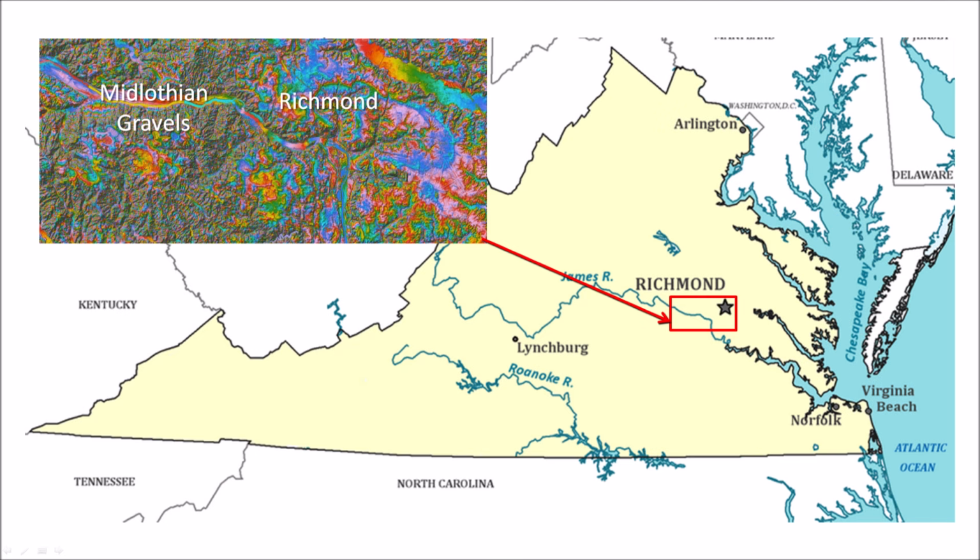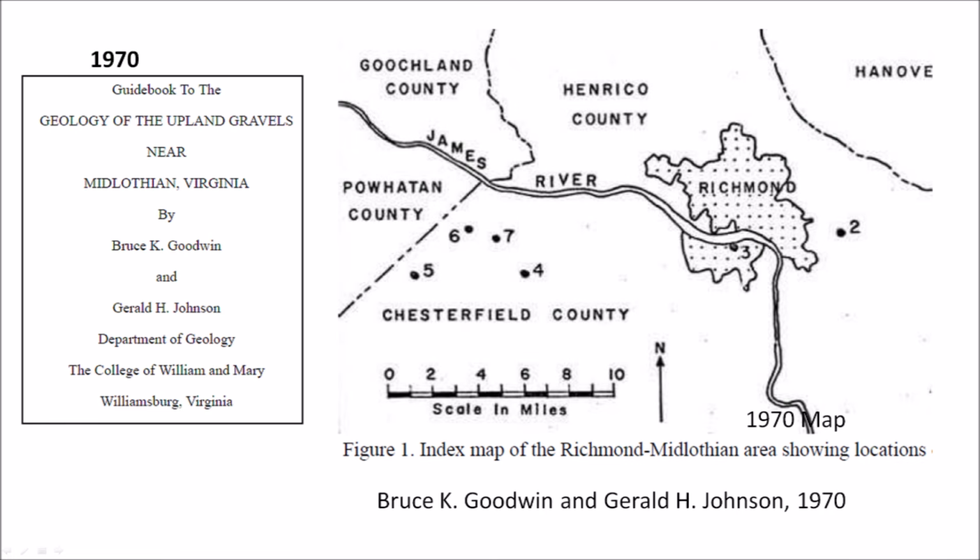Today we will examine the terrain around Richmond, Virginia and the Midlothian gravels, which are 15 kilometers west of Richmond. In 1970, Goodwin and Johnson published a guidebook to the geology of the upland gravels near Midlothian, Virginia.